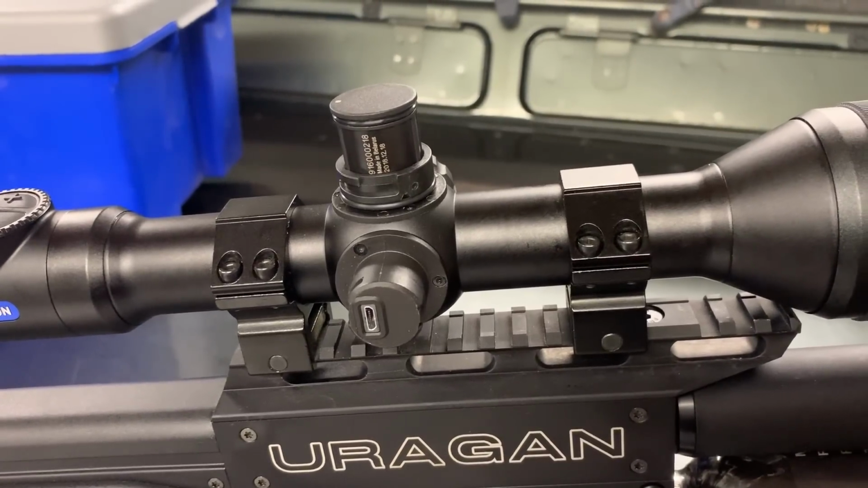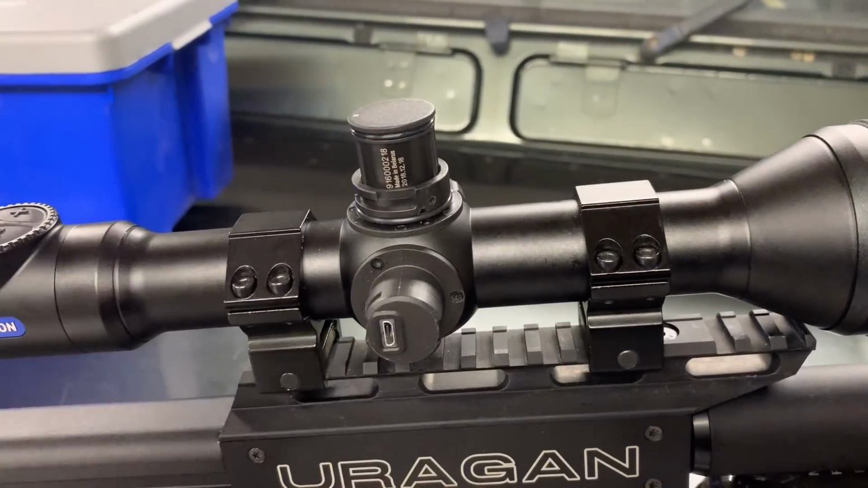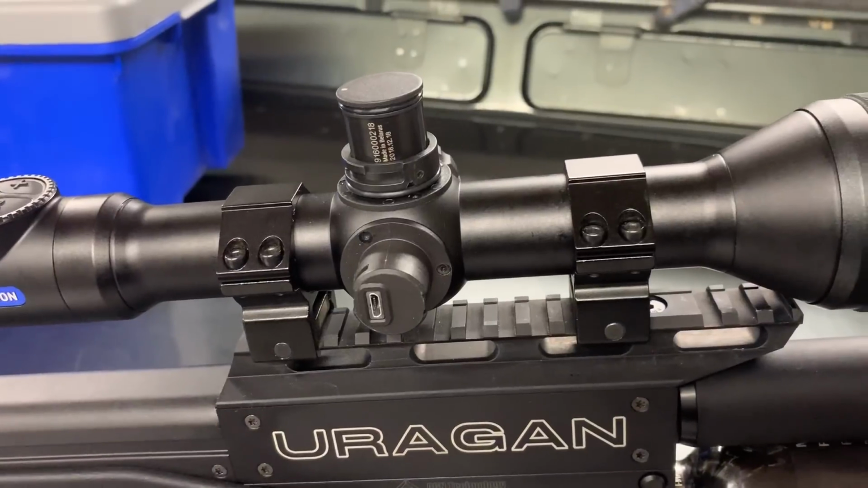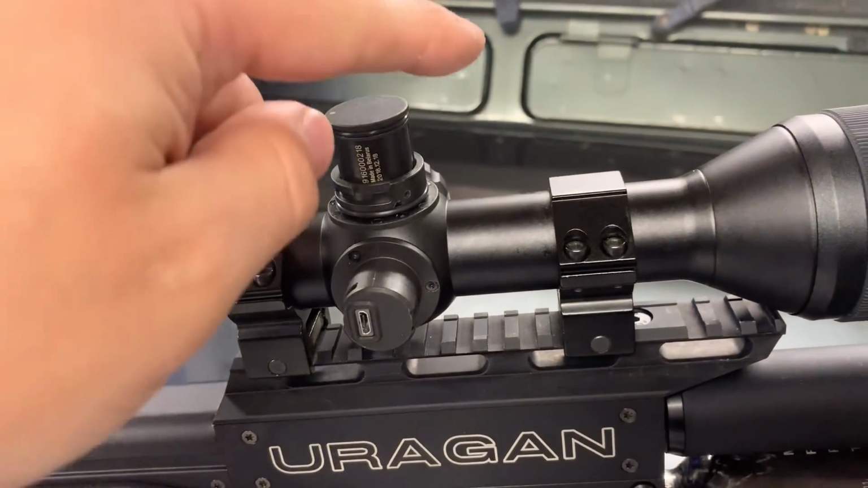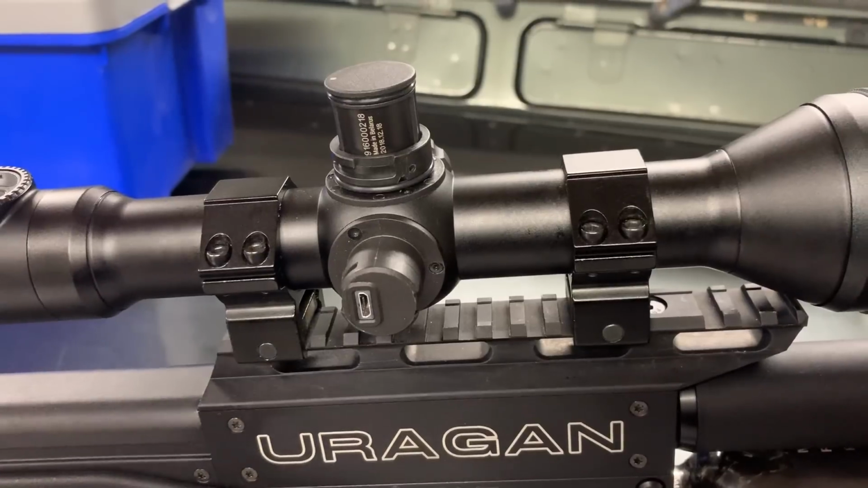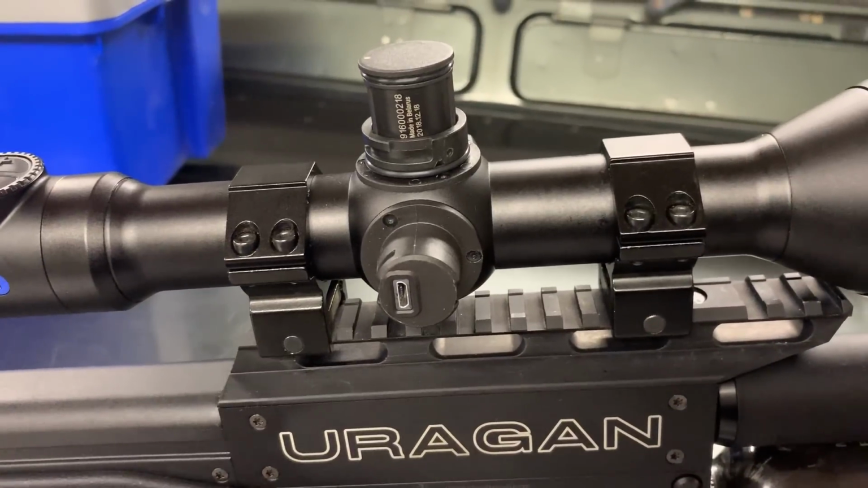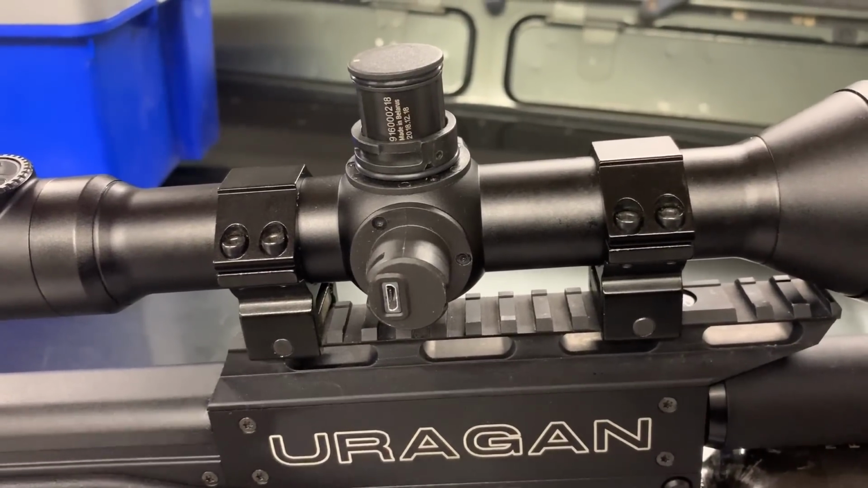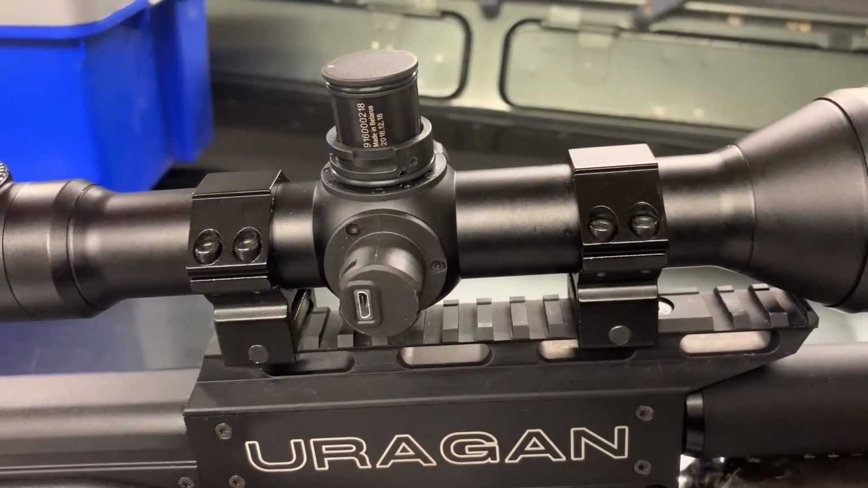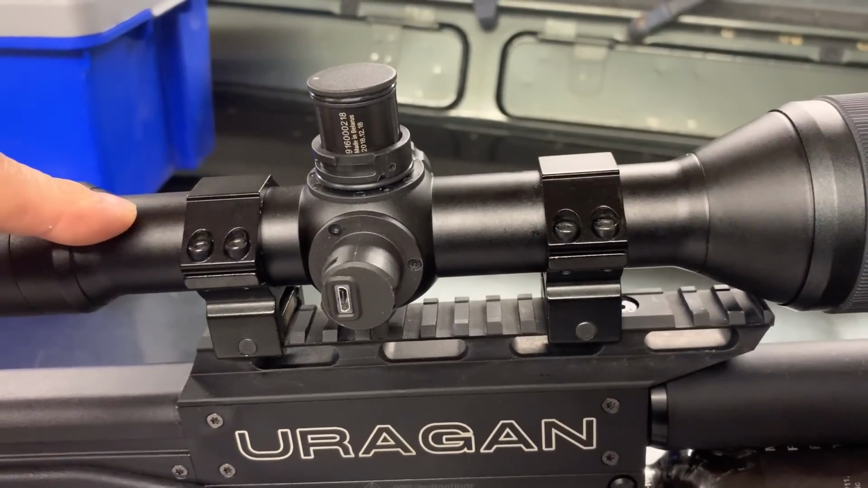The best thing about this, apart from this port to charge it, is that when you charge the unit, it charges the internal battery first. Once that's completed, it charges the external battery. Both of these power cell levels are shown on the display, and you have an indication for both cells as a separate one. The opposite happens when you're using the unit. This one runs down first and then it goes on the internal battery.